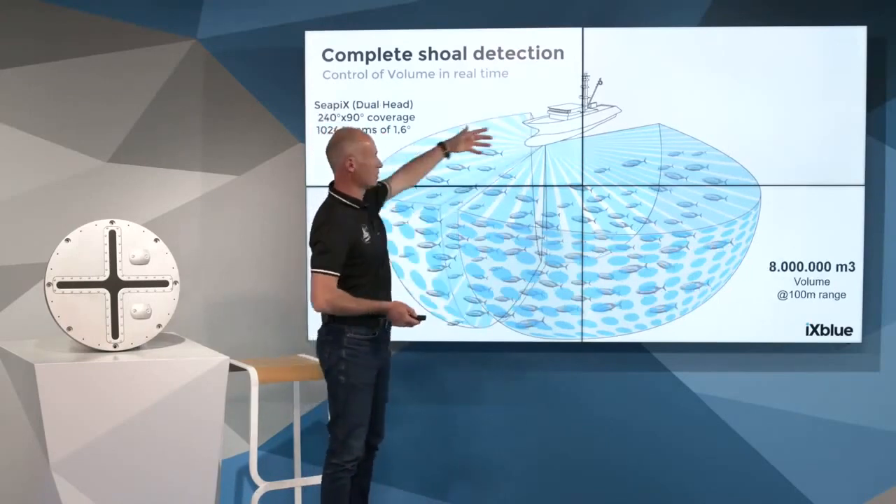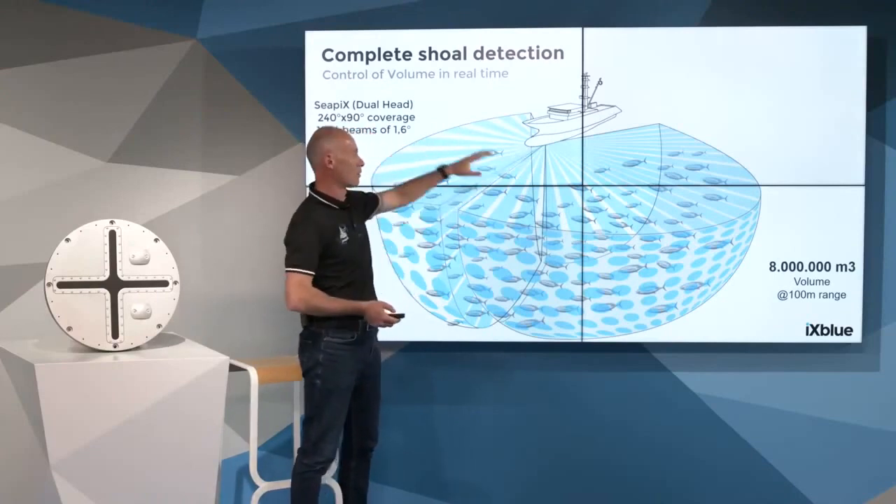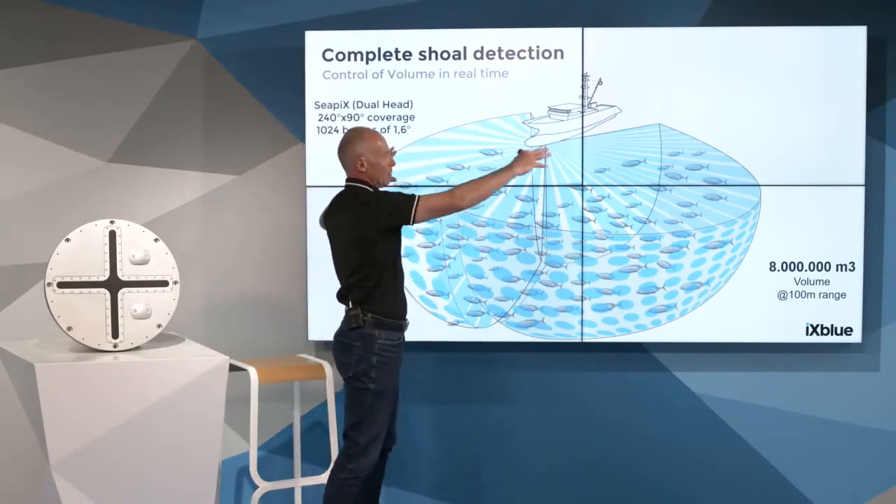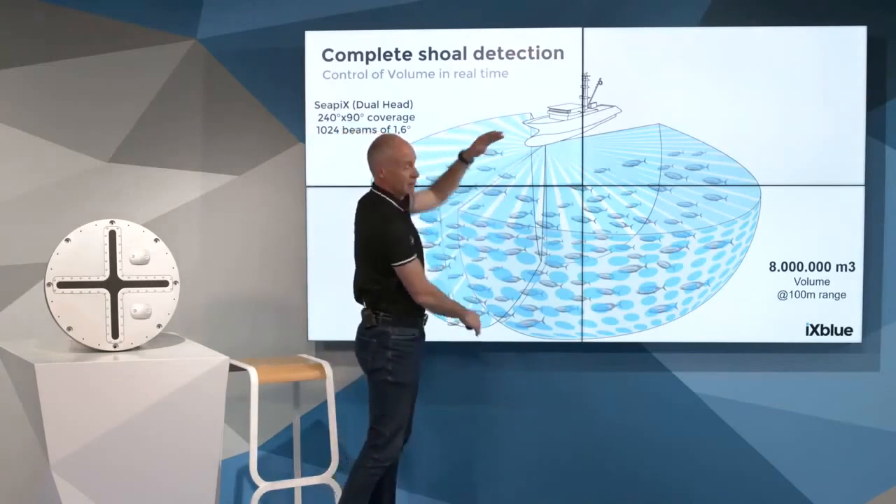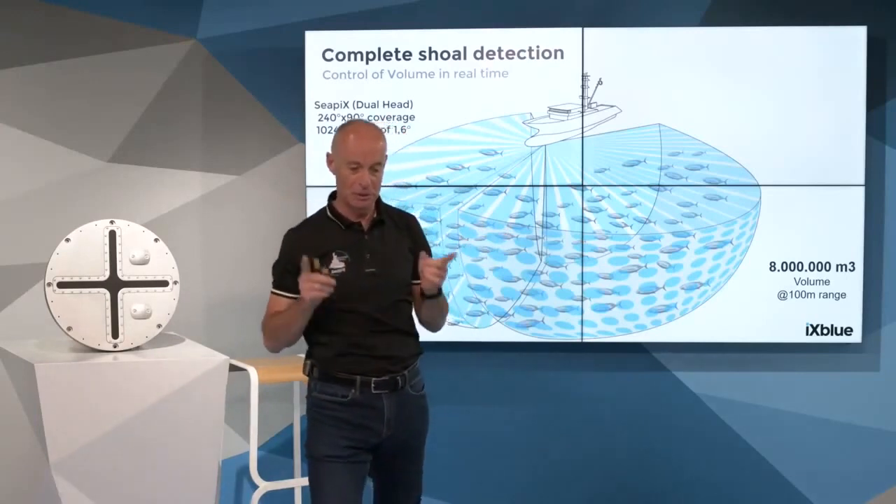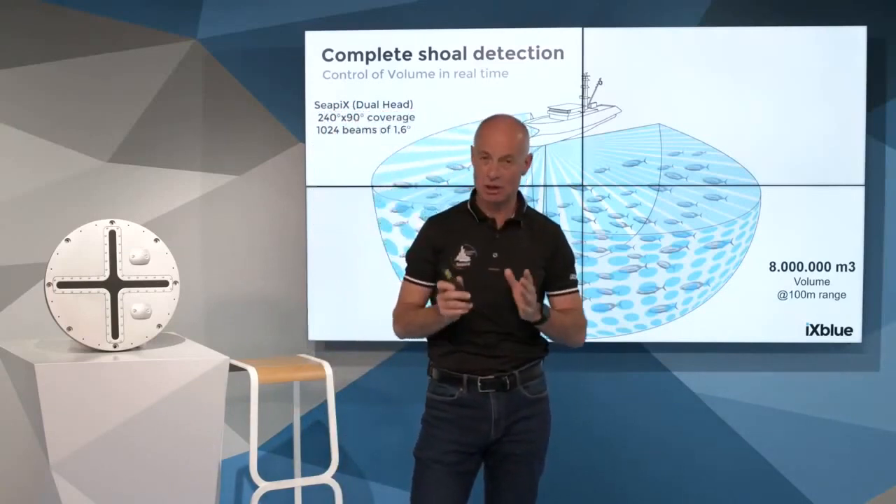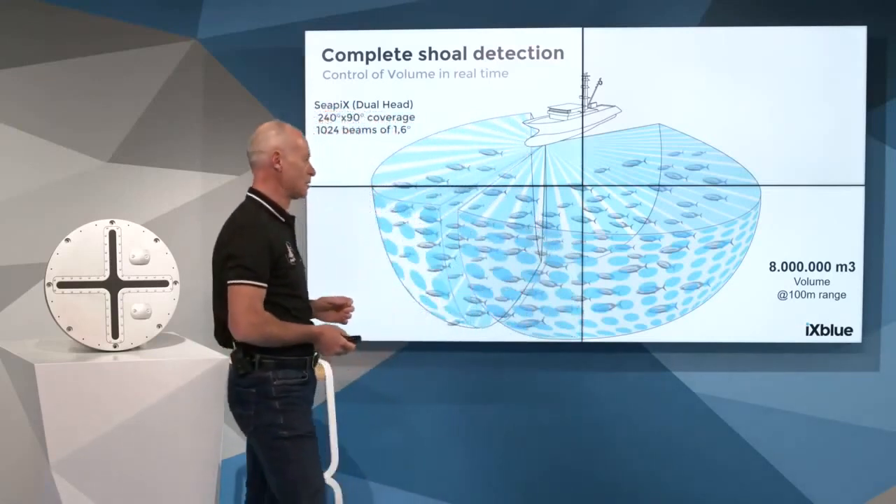In that situation, we control the whole shoal, the entire shoal from starboard to port and also from surface to down. So we cover 240 degrees azimuth by 400 meters depth in real time. I would like to underline that point because it doesn't need any tilt adjustment for the skipper, which is crucial when he is rushing and has to make a quick decision at the bridge.